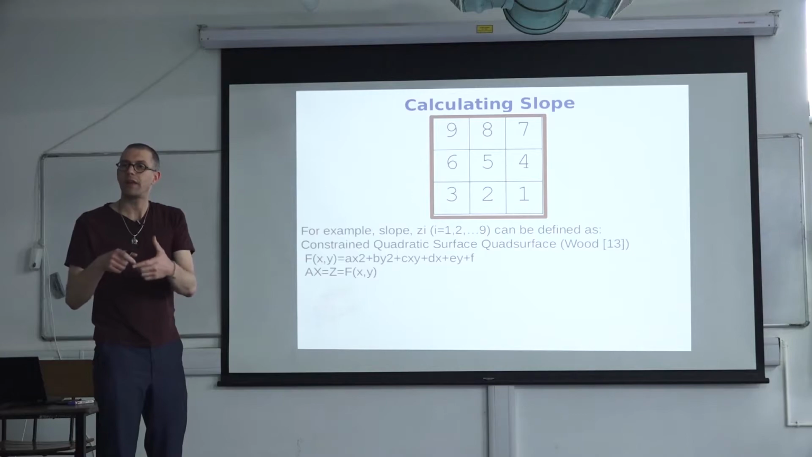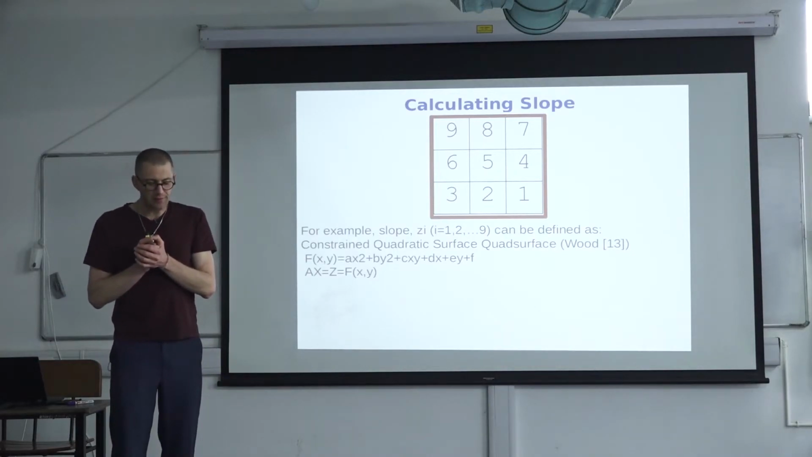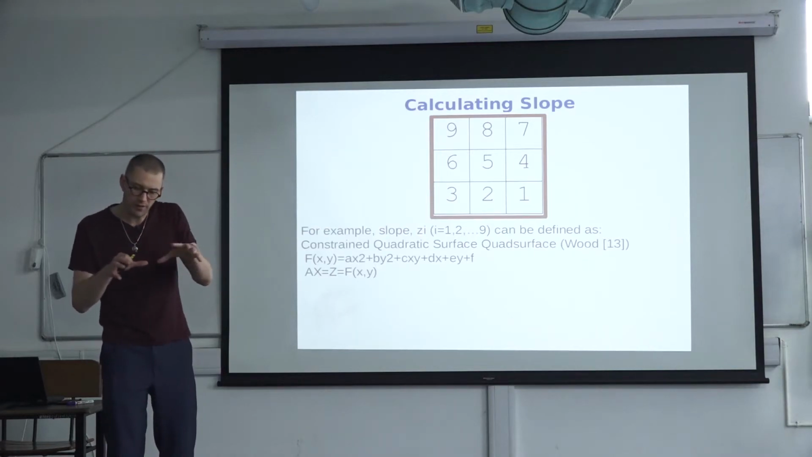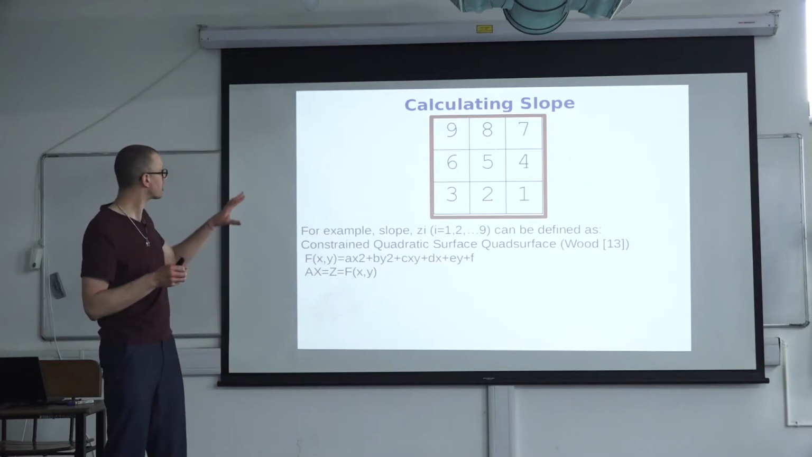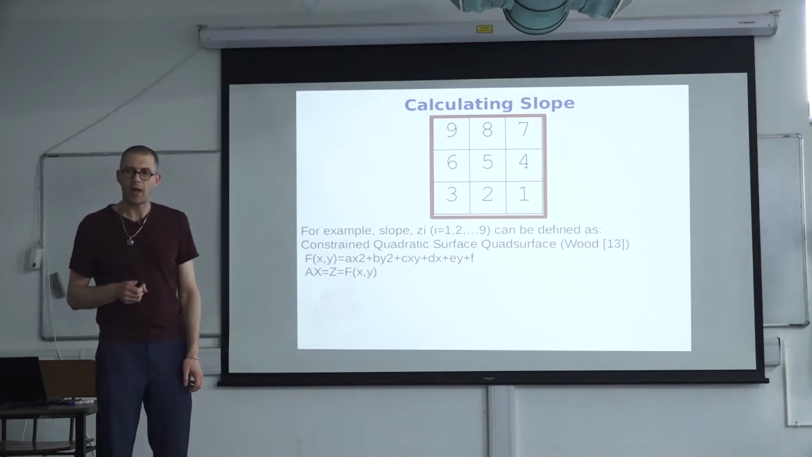And you do it in a least squares weighted way, so you're trying to minimize the error, so you can throw out some of the outliers if they are outliers. But generally, fitting a second order polynomial is a very good approach, but also very expensive.